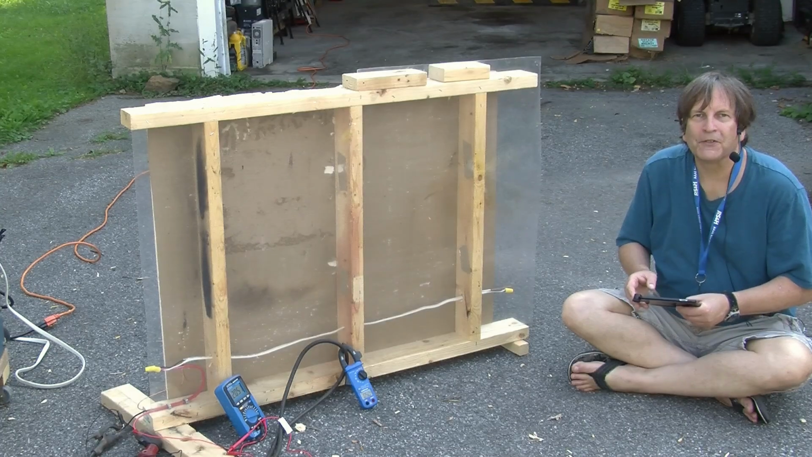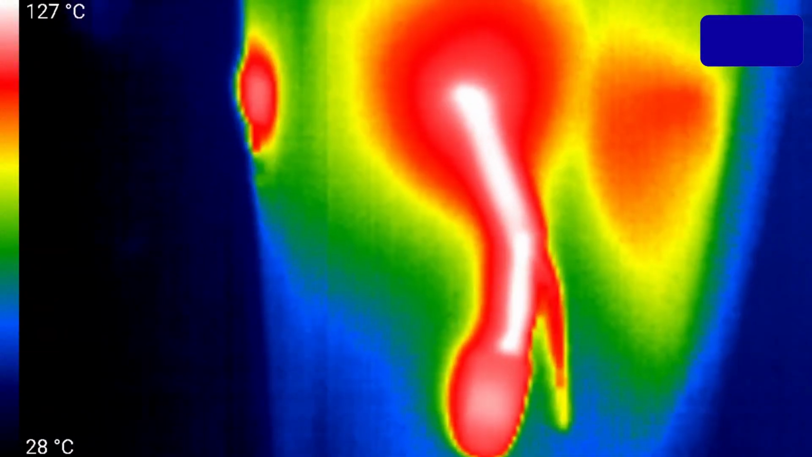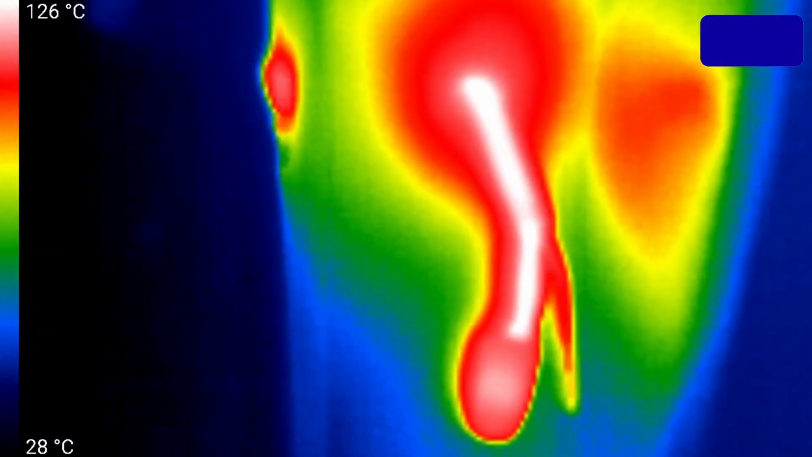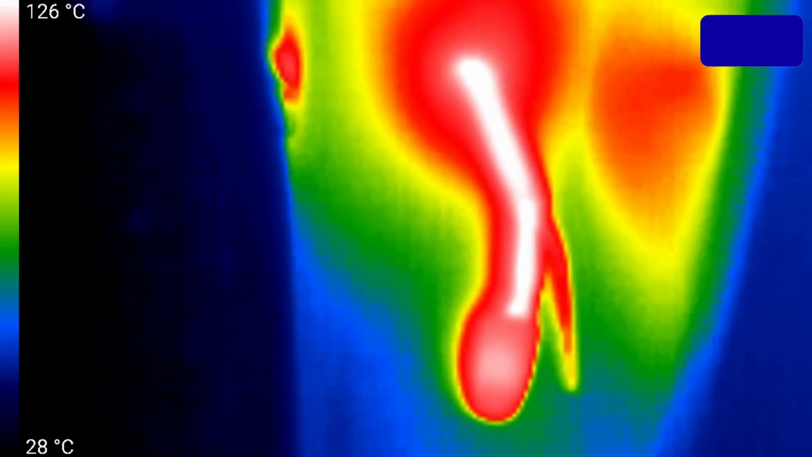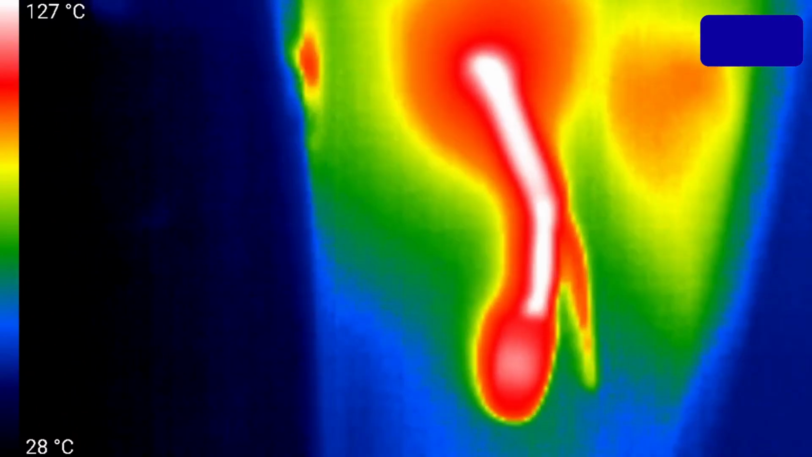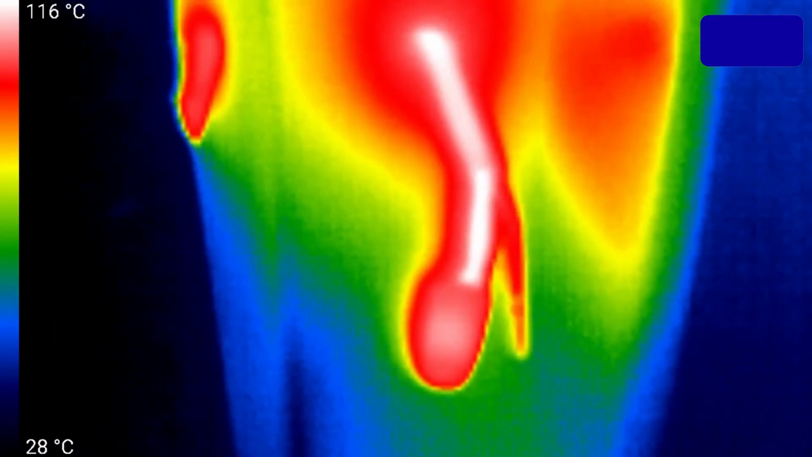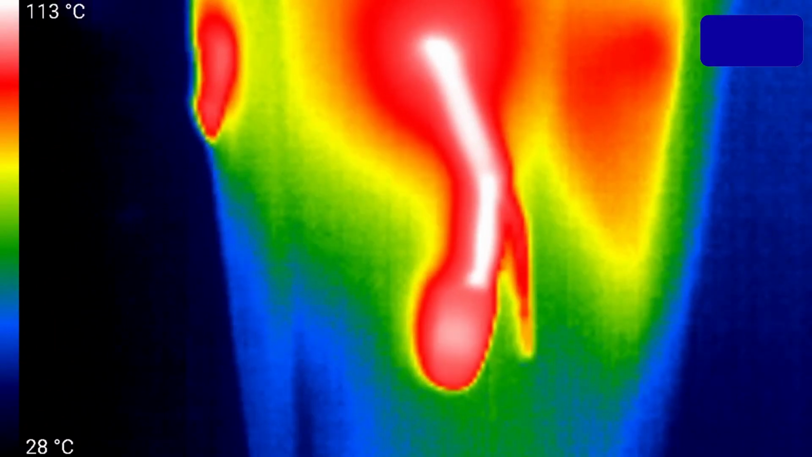At 15 minutes of 50 amps, here's what we see at the end of the wire. So the maximum temperature is somewhere around 125 Celsius. To put things in perspective, for people who prefer Fahrenheit, 100 Celsius is when water boils. So we're now above the boiling point of water.